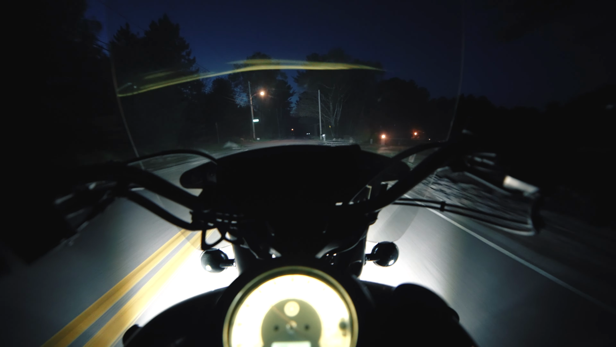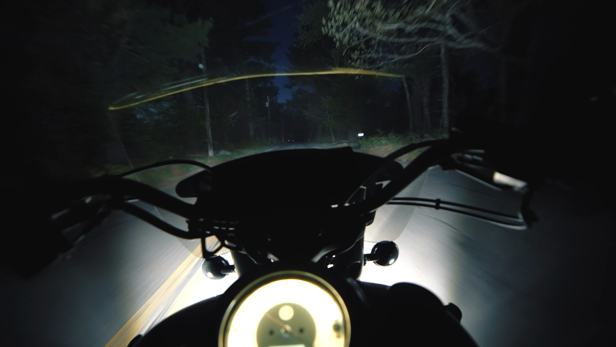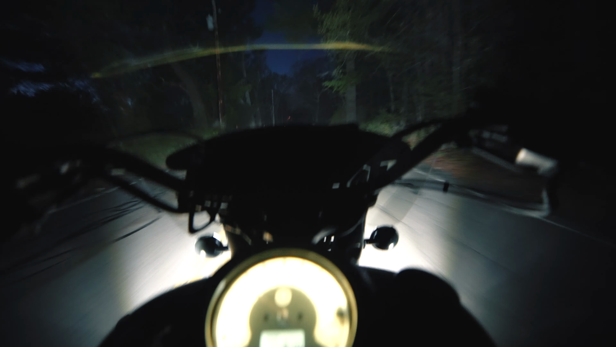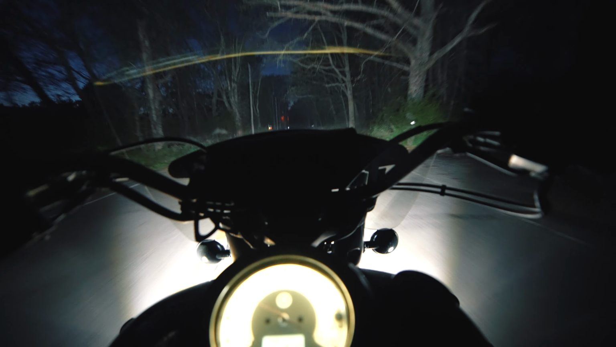And the funny thing is, I actually have a camera I want to try this year coming up on the bike for at night. It's like a GoPro. It's an action camera, but it's an IR camera. And I think it's originally intended for